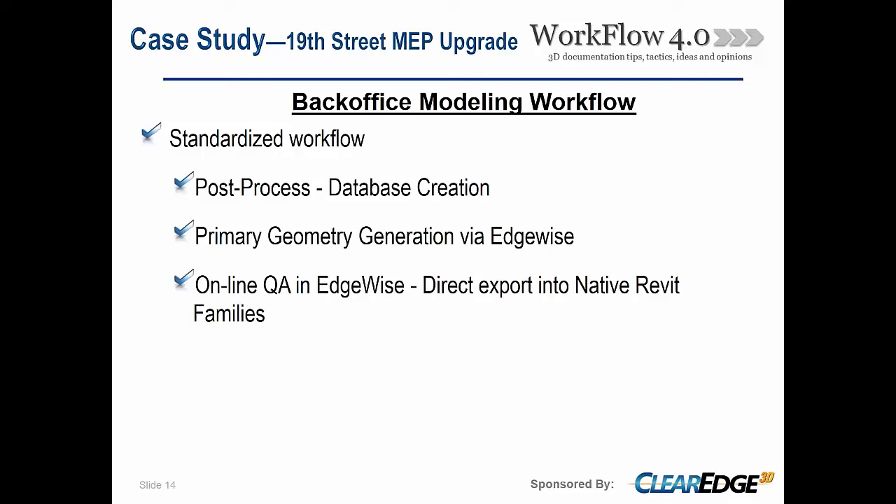But what we can do now is the online QA in Edgewise, which has definitely been one of our bigger time savers for us, is that we're not going back through, we're not pushing models from CAD space back to the point cloud in another tool.